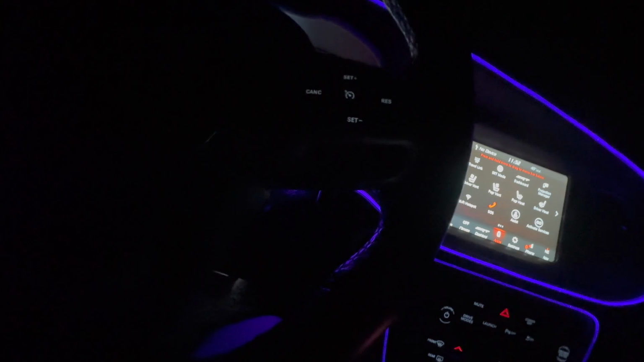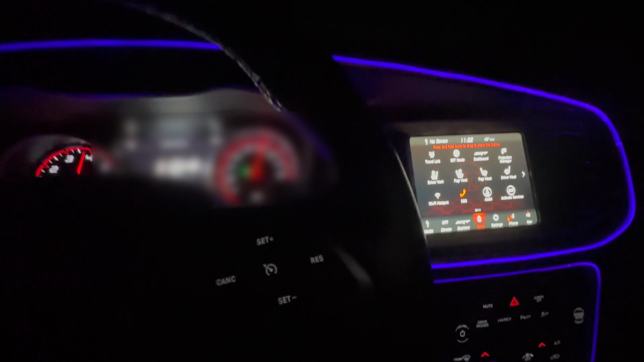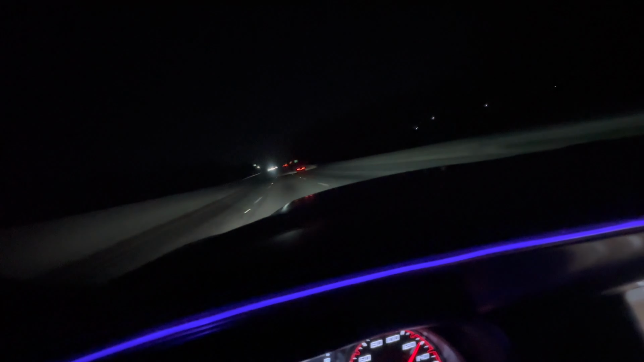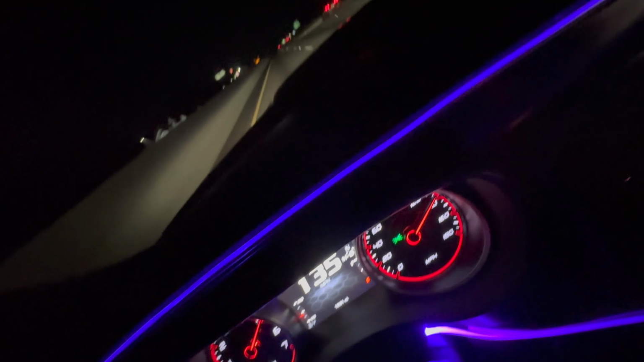Look, look, look. Bro, I'll dust him. I don't give a fuck. It's a C6, bro. I'll get on his ass real quick. I'm gonna miss my fucking exit.